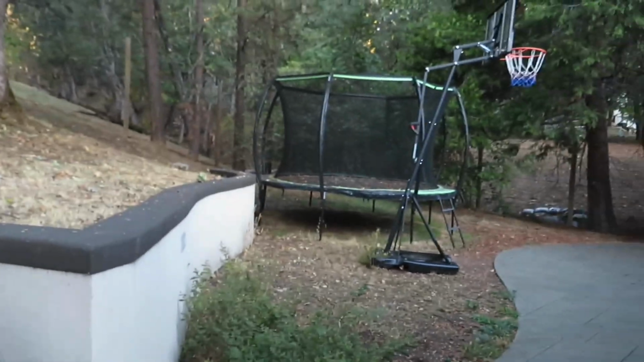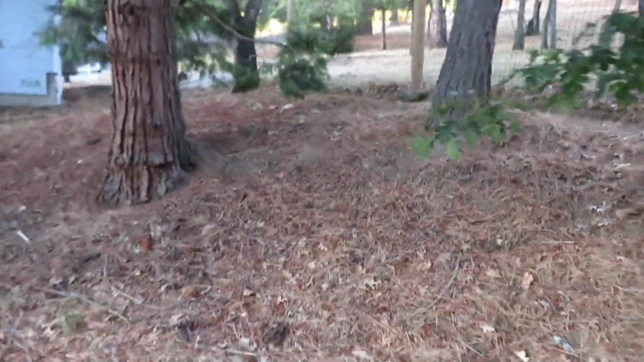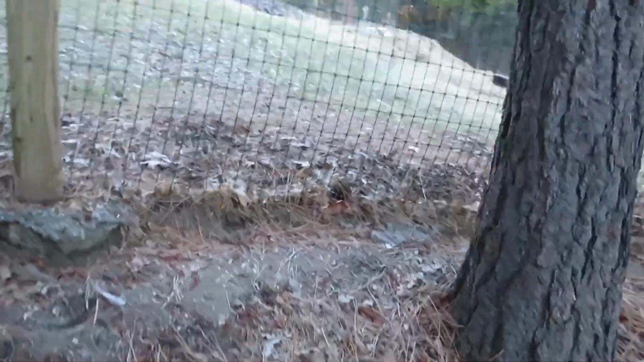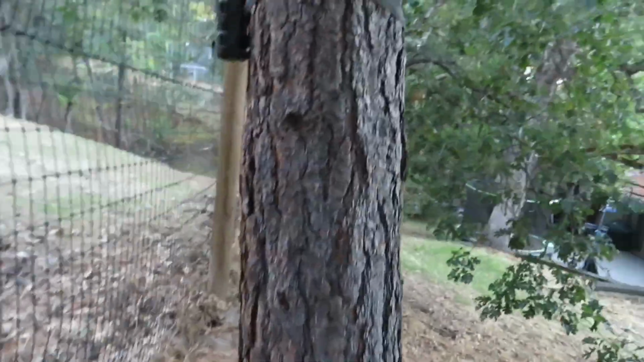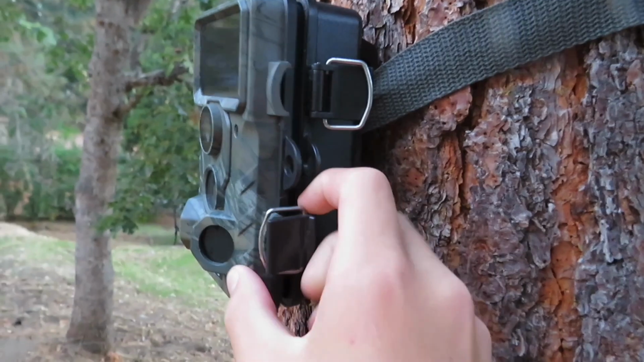Alright guys, it is the 7th morning of checking the camera trap after the 7th night. There's a squirrel getting some acorns and stuff down there. Gonna see what we have. Final night for this video. Gonna keep the camera trap up, but no longer gonna check it every day. Probably like every weekend or something. Let's see what it has.